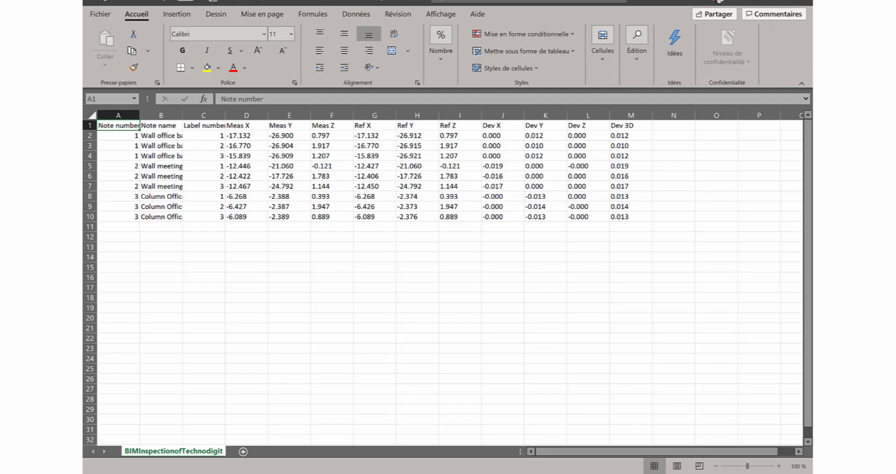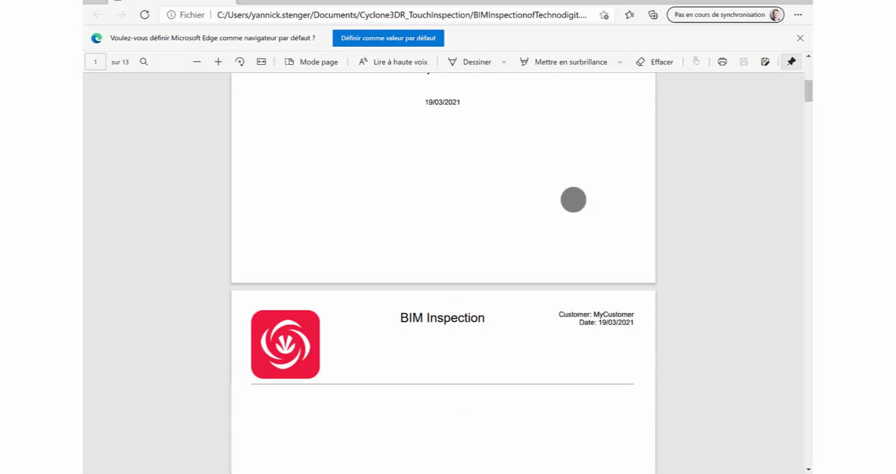So now let's move forward with the next demonstration and the new support of BIM model in Cyclone 3DR.